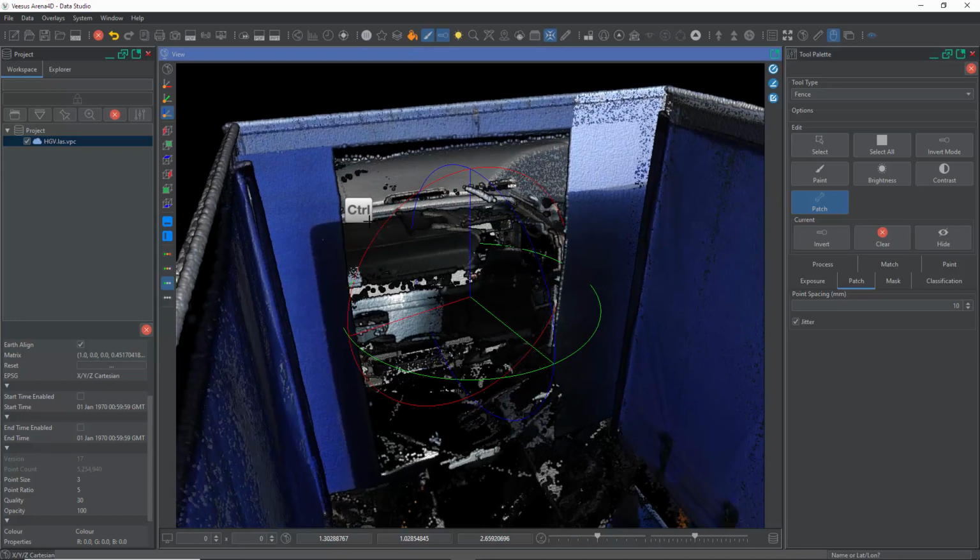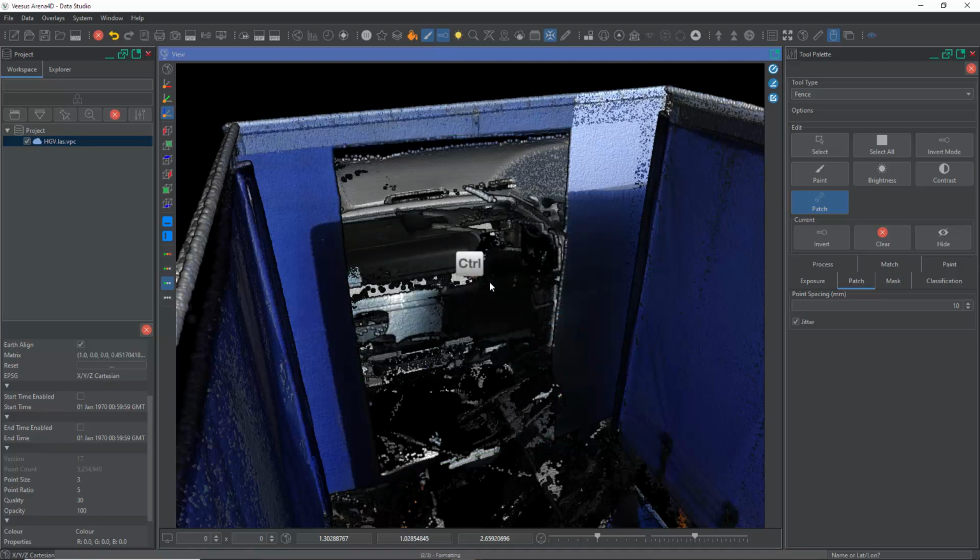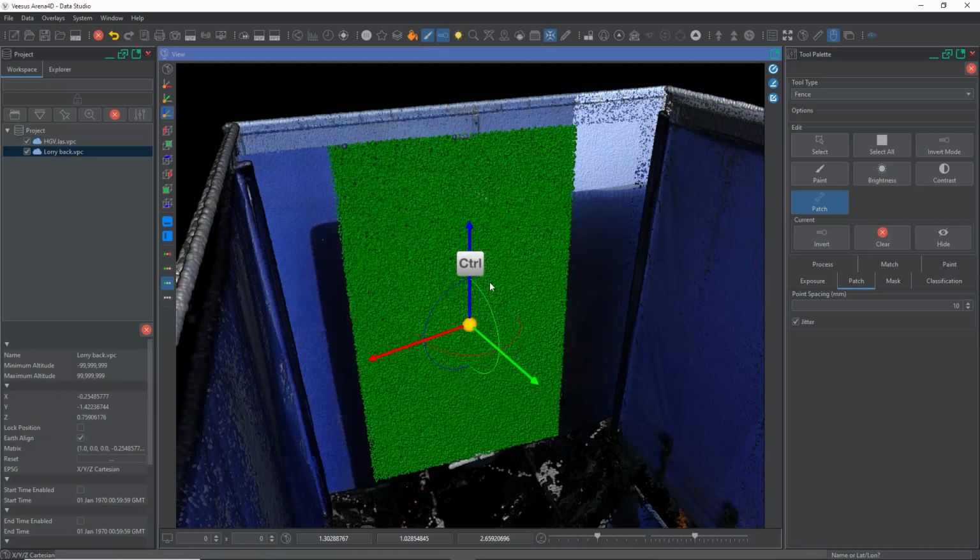So position data, happy with that. I've turned snap to point on up here, and I'm just going to click roughly around the edges here. This is just a demonstration. Double click to finish, and select a directory and enter a name for the new VPC file.